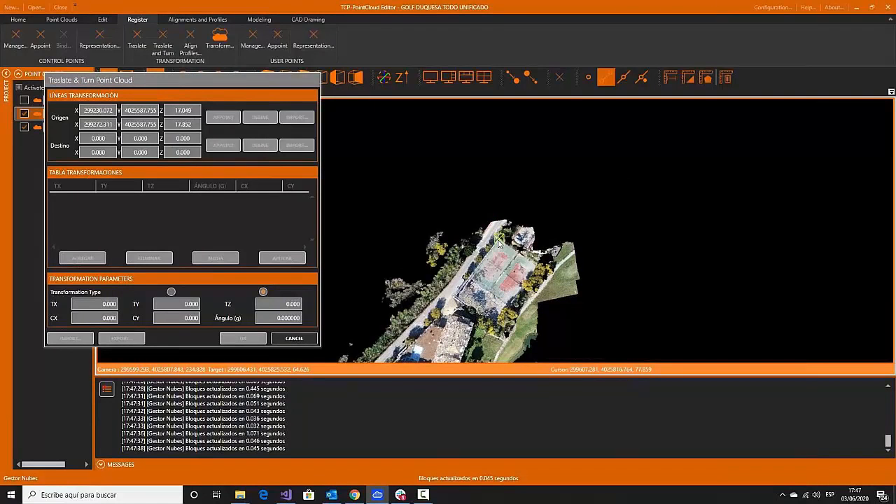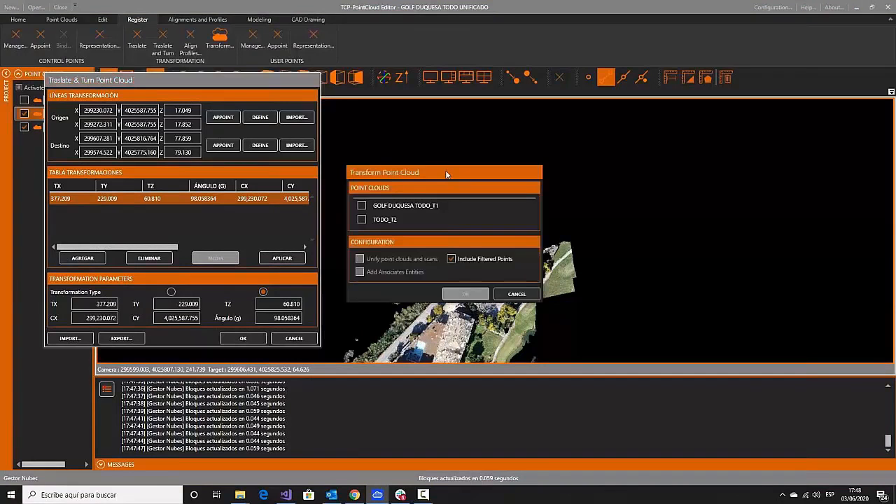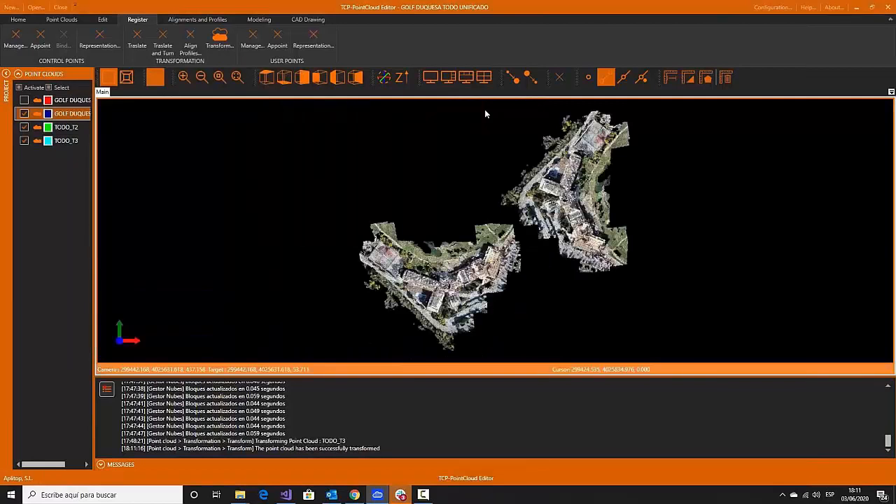We only need to give the origin point and a direction, and this tool will create a transformation and calculate the transformation parameters. Once we get these parameters, we can choose the point clouds that we want to transform using this transformation. This process also takes some time because this point cloud, for example, has 200 million points, and once it's transformed, we get a new point cloud in our project with a given name.